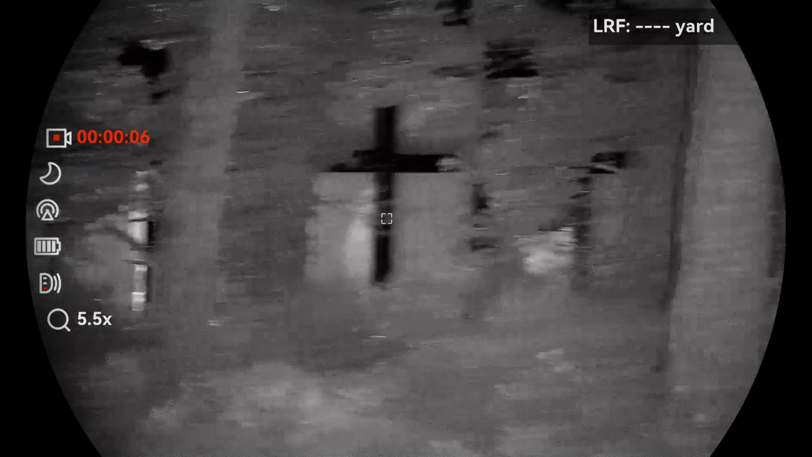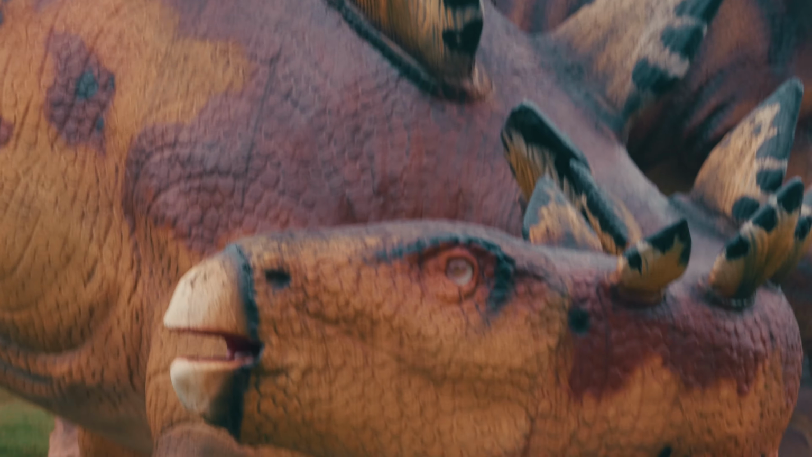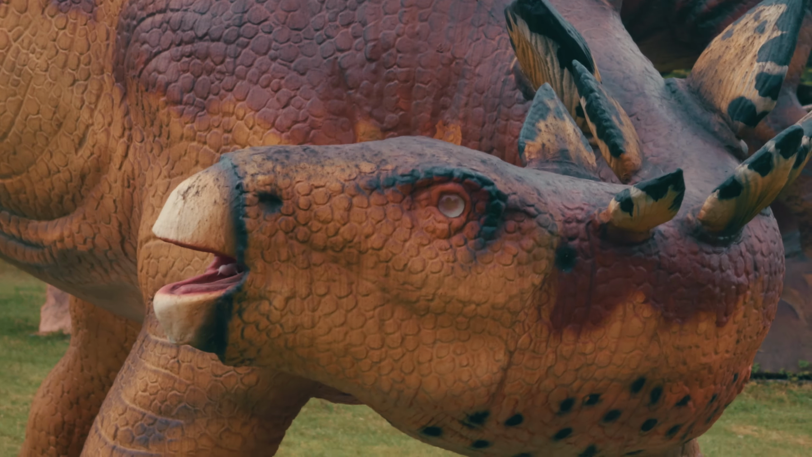The infrared and low light capabilities of this particular unit are pretty cool, and again, it's just added extra things that will help you when you're assessing a situation, ready to take a photograph, ready to find animals to study and look into a little bit more. It's a really cool added extra utility piece of gear and super useful.